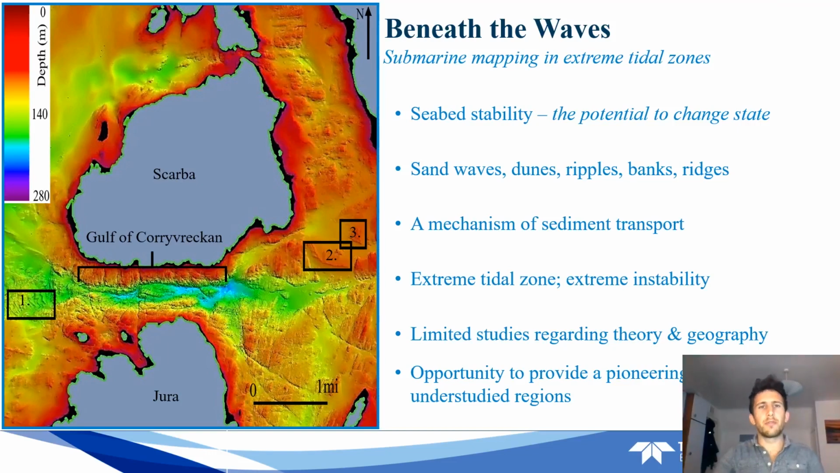Well, here we have one of the two sites of the so-called poorly understood bathymetry, the Gulf of Corryvreckan, Western Scotland. Now, this tidal channel is home to the world's third largest whirlpool and some of the fastest tidal flows on Earth. As we can see, the glacially over-deepened channel between the islands of Jura and Scarba features depths in excess of 200 meters. Due to a difference in the water depth or sea surface height either side of the channel, ultimately caused by the tides, and combined with the steep and narrow channel walls, tidal currents through this channel